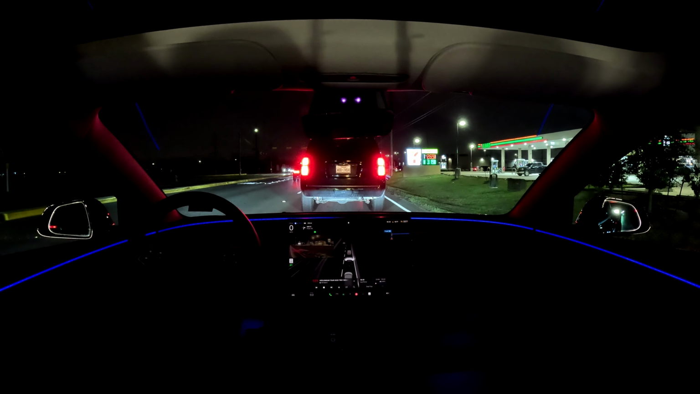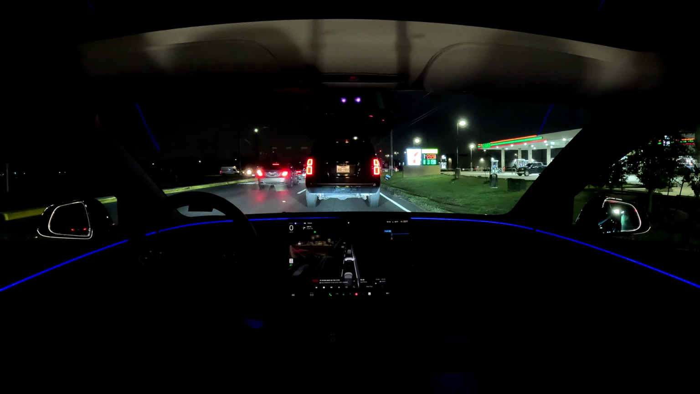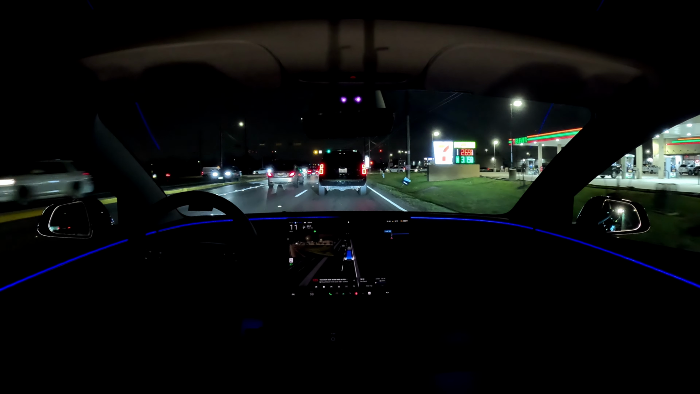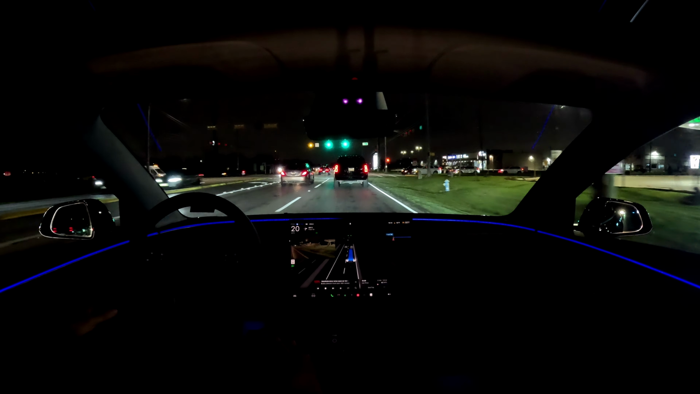But right at the gate, I can tell how smooth it is. Even when it's backing out of the garage and there's people in the area, it's very sensitive to pedestrians, yet confident in its movements to where it's not an annoyance. It's safe, is basically how I interpret that.